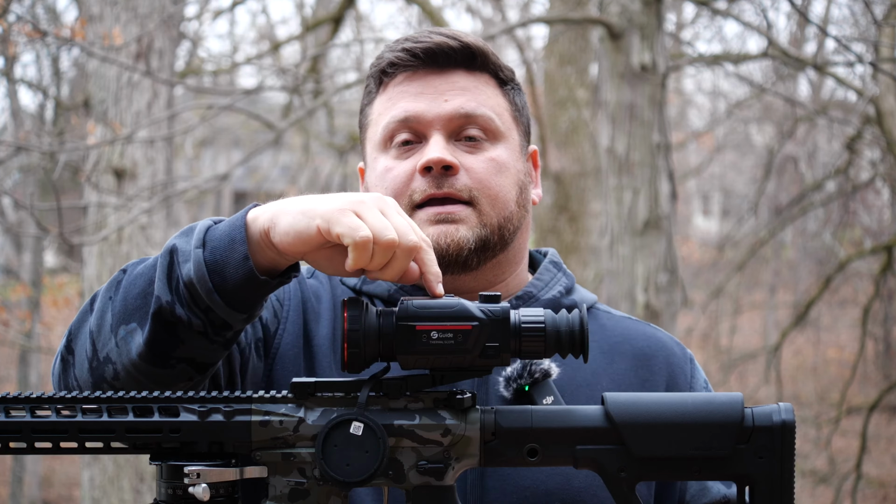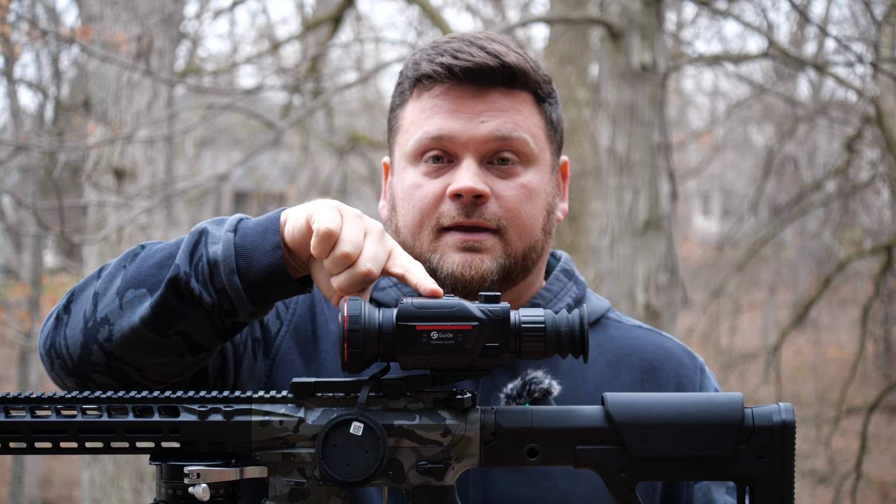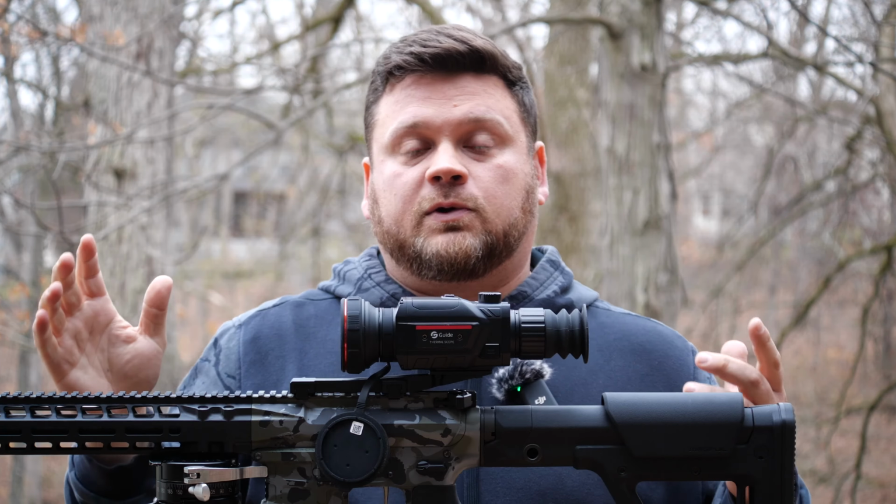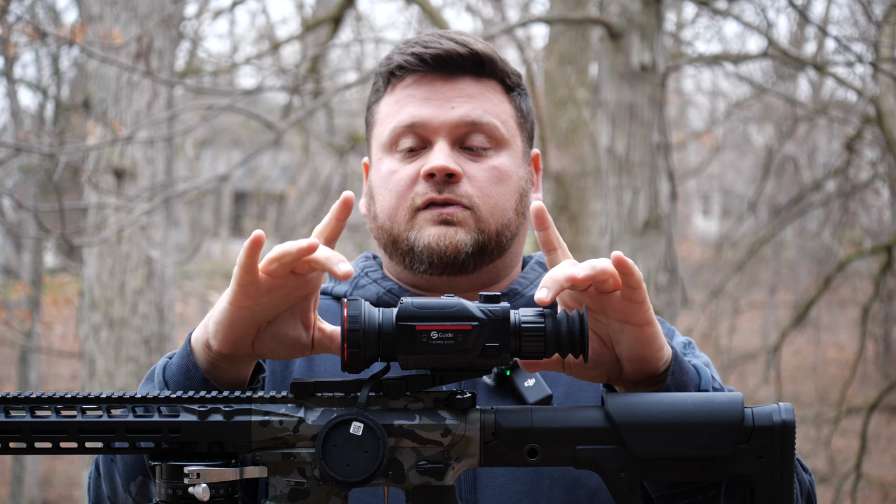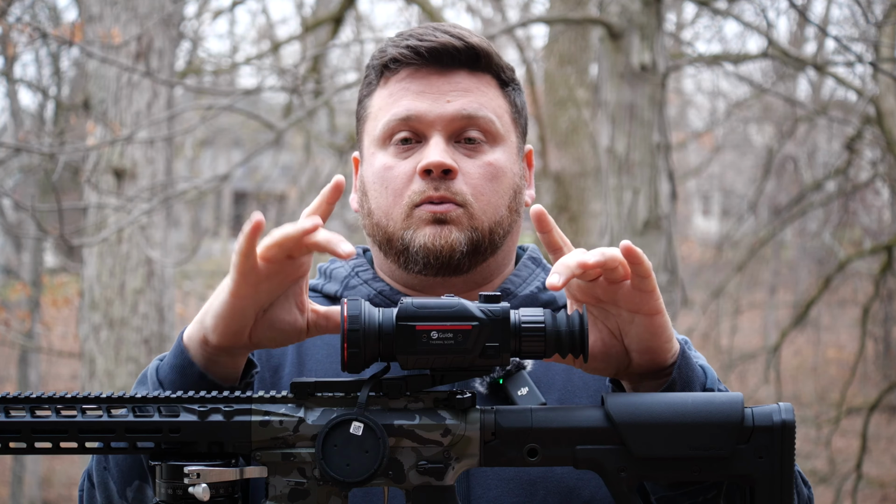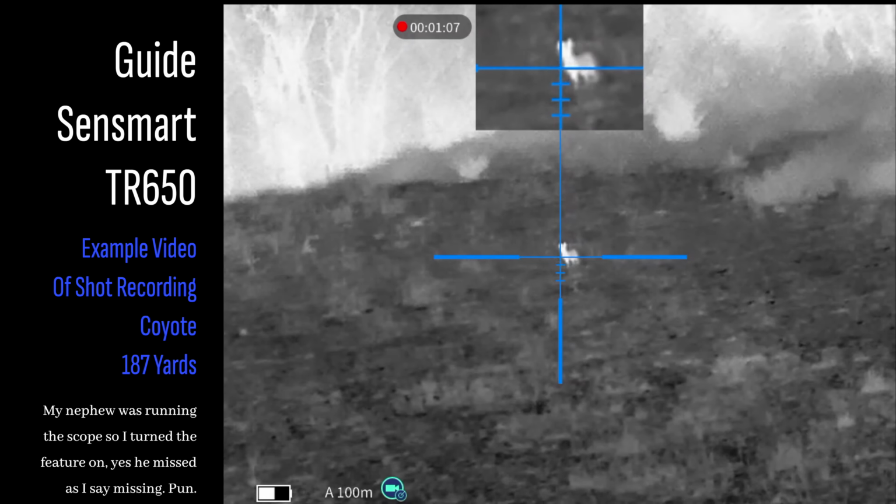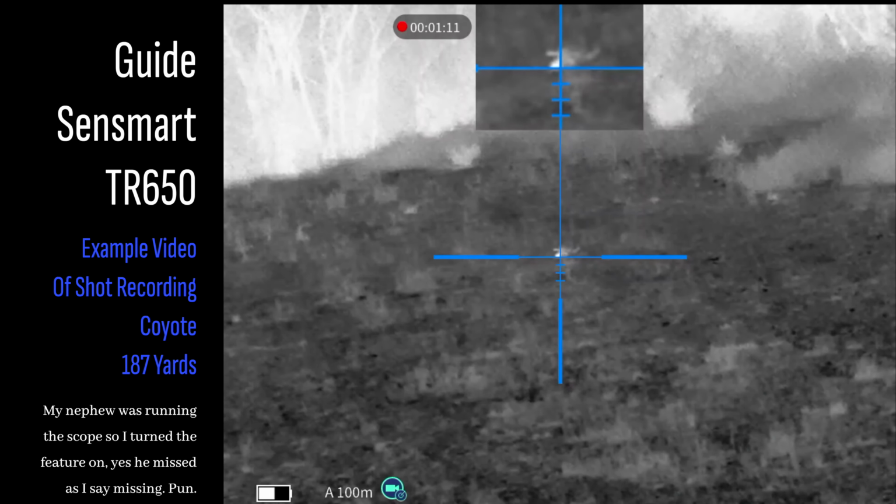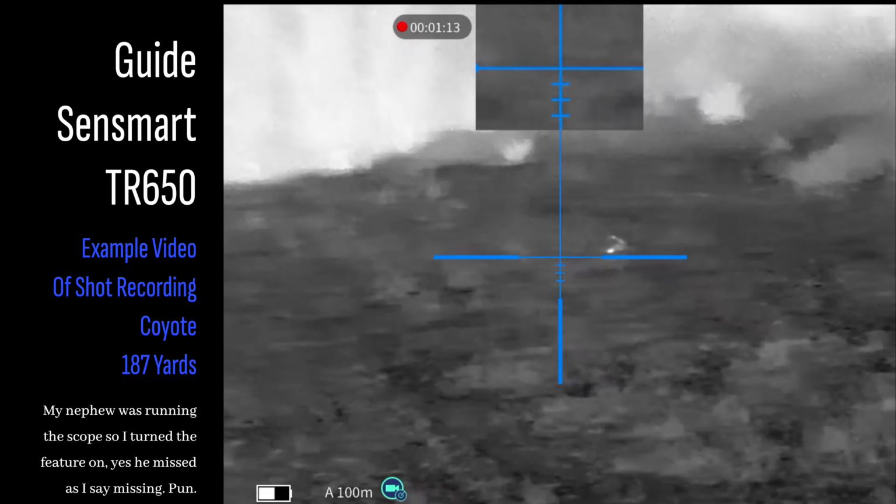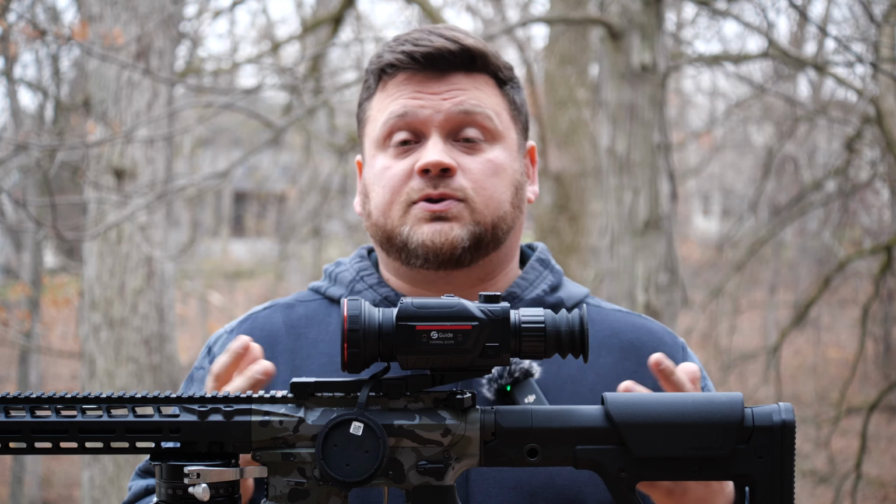The other thing is the recording is super simple. There's one button. You hold it down and it starts recording. Now, the other really cool feature about this that I really liked is it also has a feature where it'll record based on your shot. So basically, if you're shooting, you shouldn't be missing recording capabilities. You can turn that off and on. I left it on, but I also made sure to hit record myself just because I've trained myself to do that. The recorded footage is absolutely fantastic.